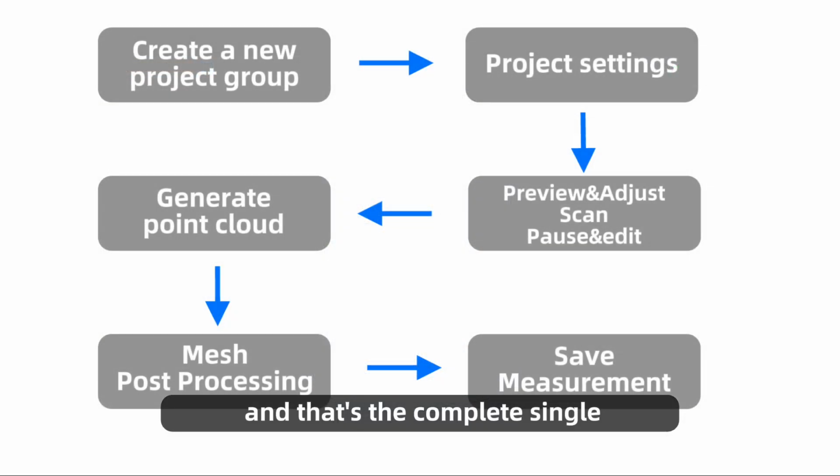And that's the complete single project workflow. 6 steps in total. Once you've been through the process a single time, you'll find it's very straightforward to repeat.